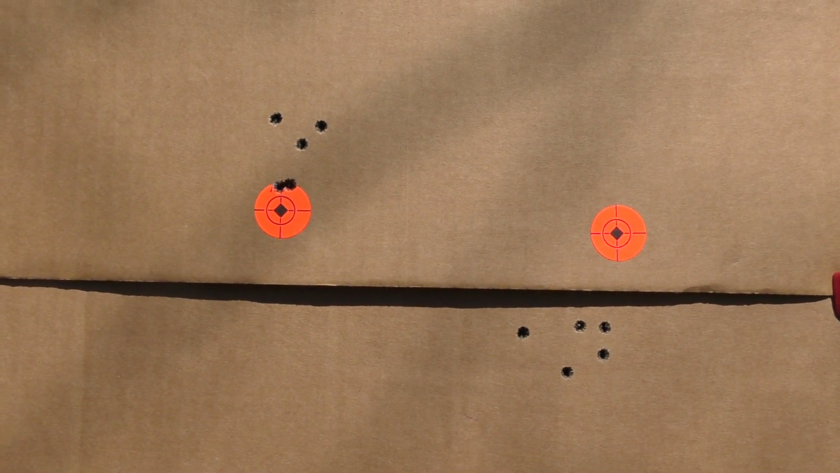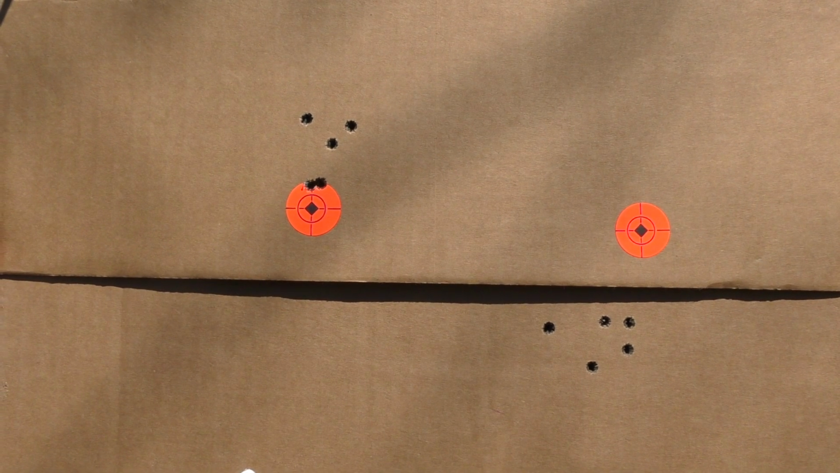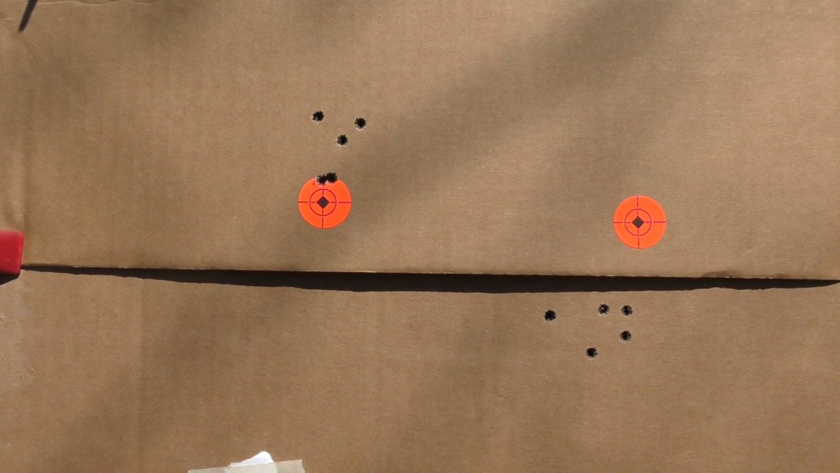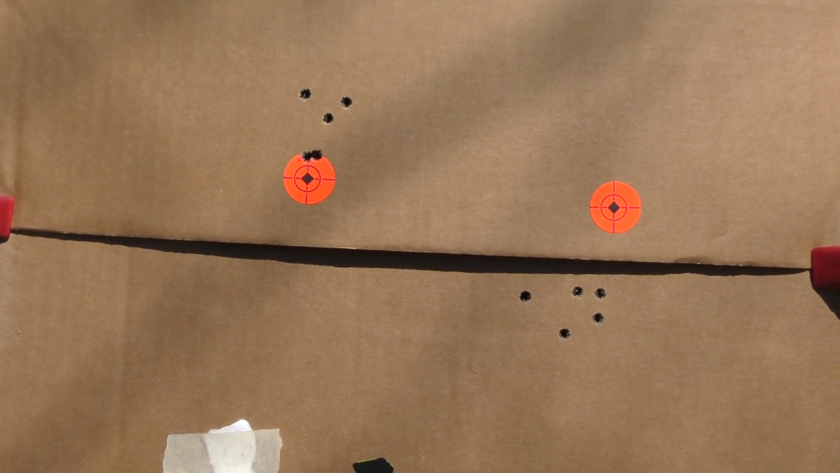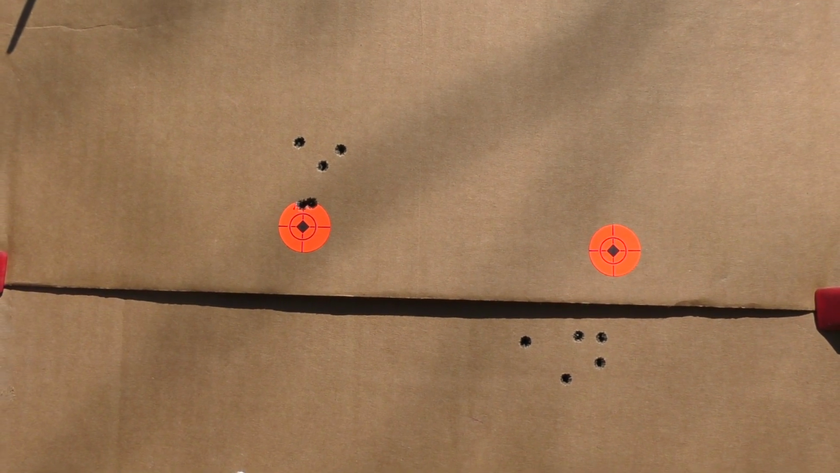I'm going to put the day optic on the 6.5 Grendel that I brought with me, and we'll refire at this point here. It's open, and we'll see if we can get MOA or better before we get to the Hogster Stimulus.